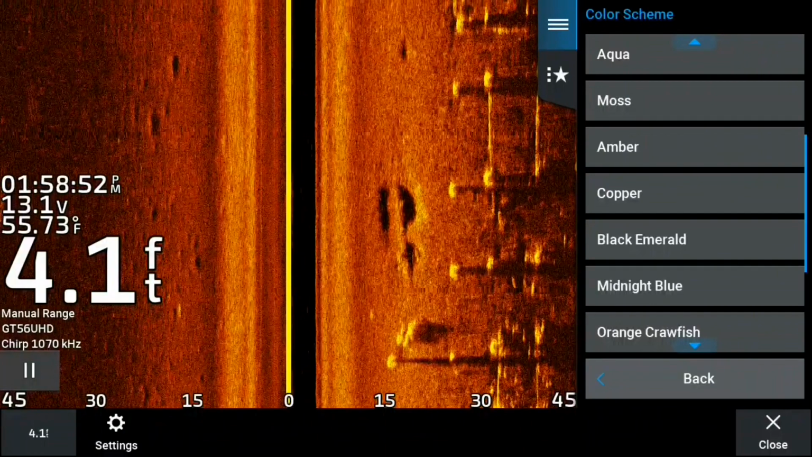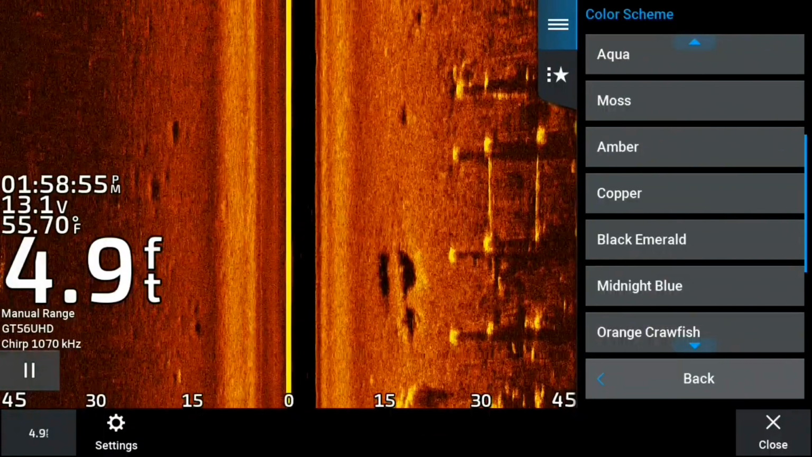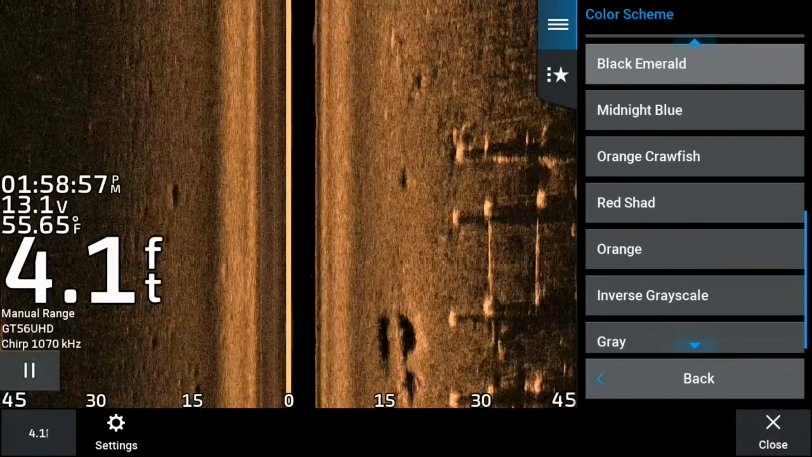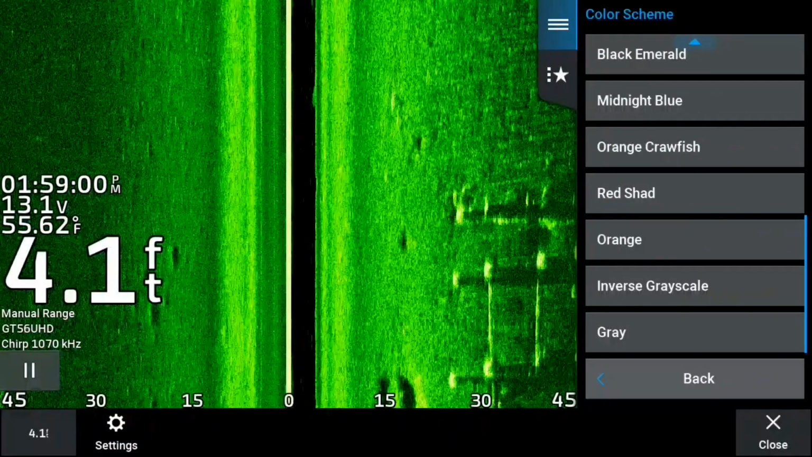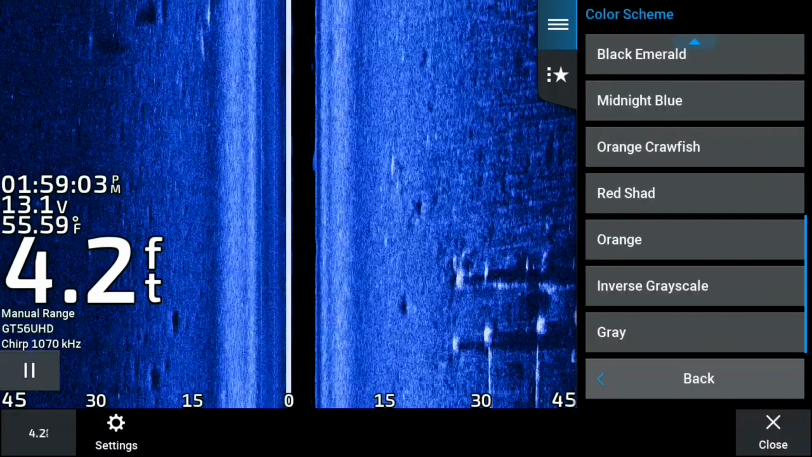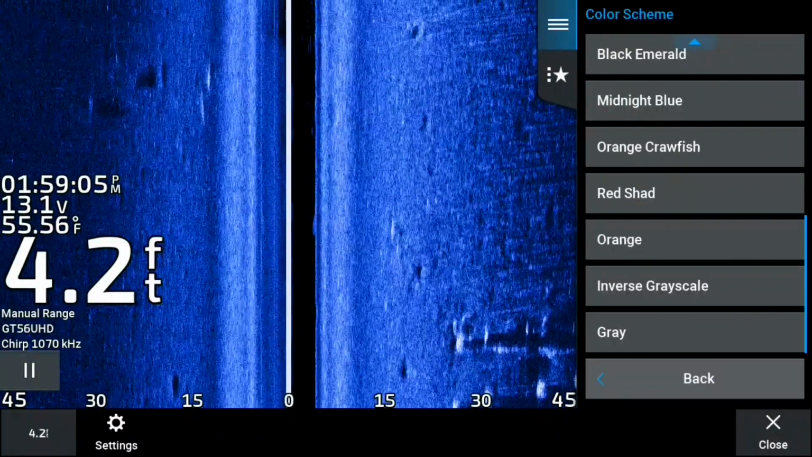Now, here's my amber, which is my all-time favorite. I love it. I'm going to switch to copper here. Copper's not bad, but the fish do blend with the bottom a little bit. I'm going to tell you right now, black emerald, just not a color you should be using when you're side imaging. Some people may like it, but I preferably do not. Midnight blue, that's the old Humminbird.